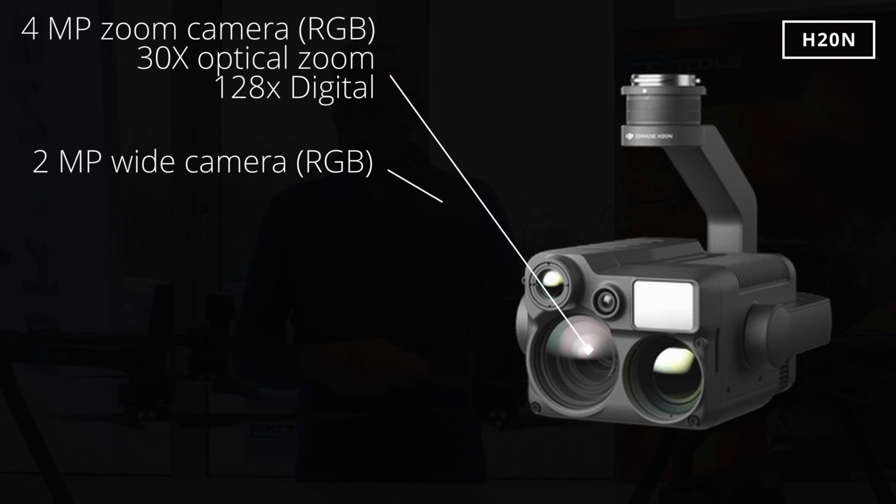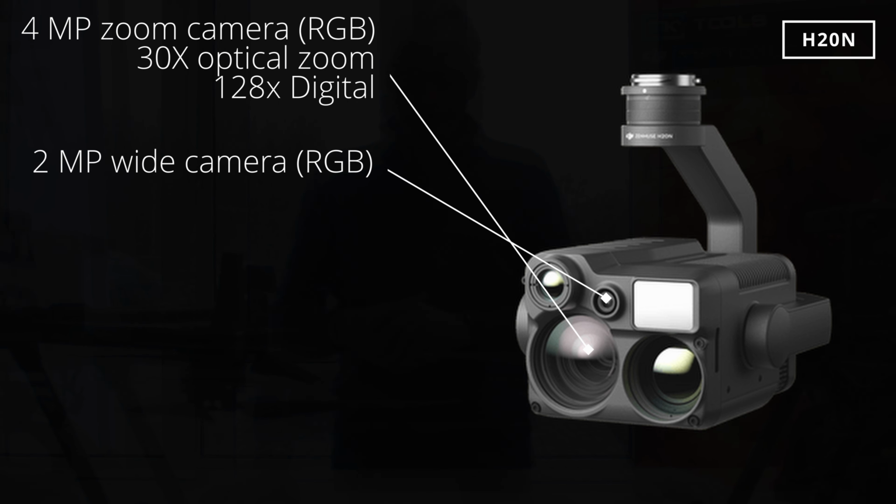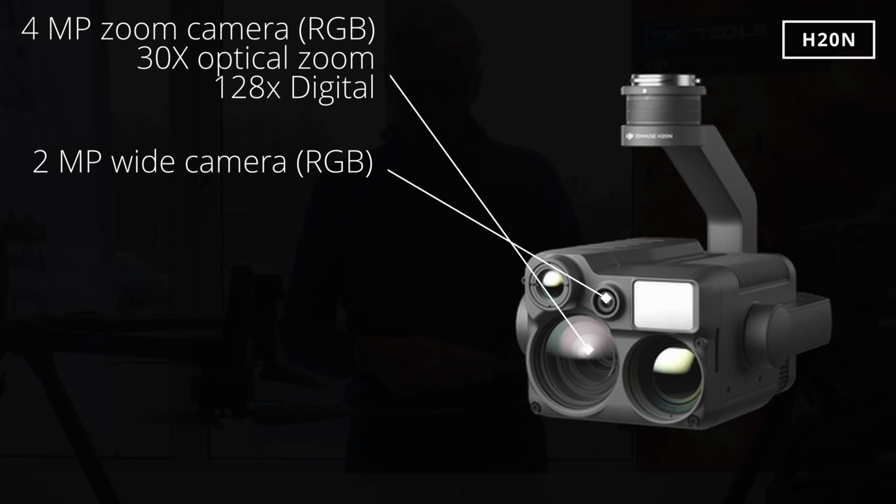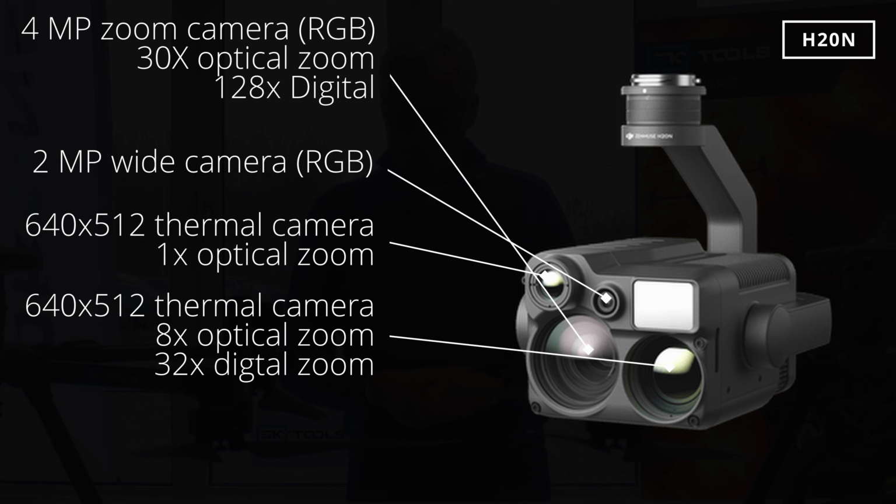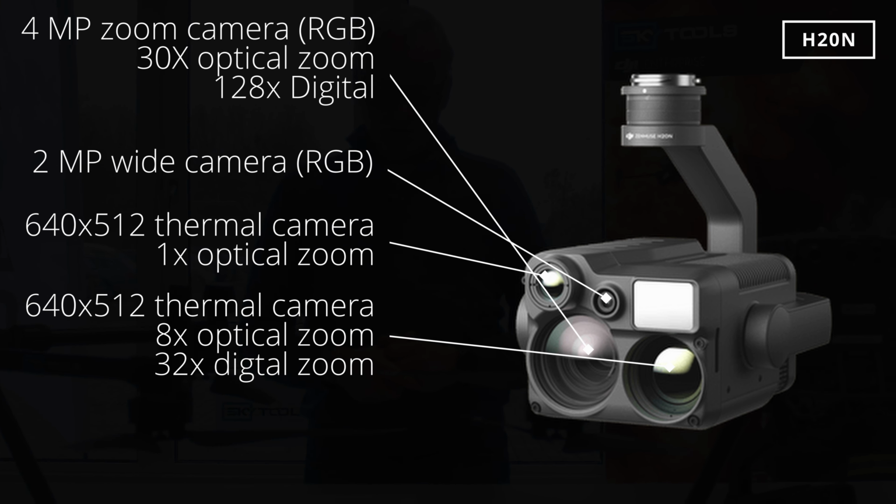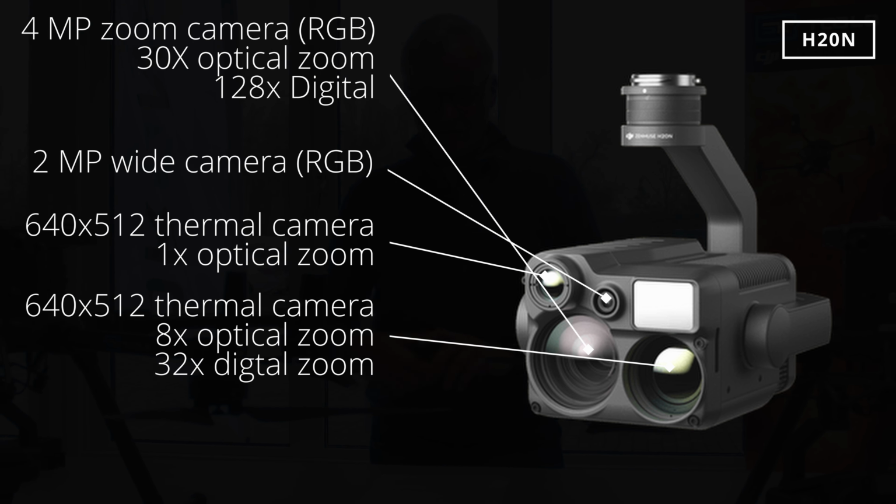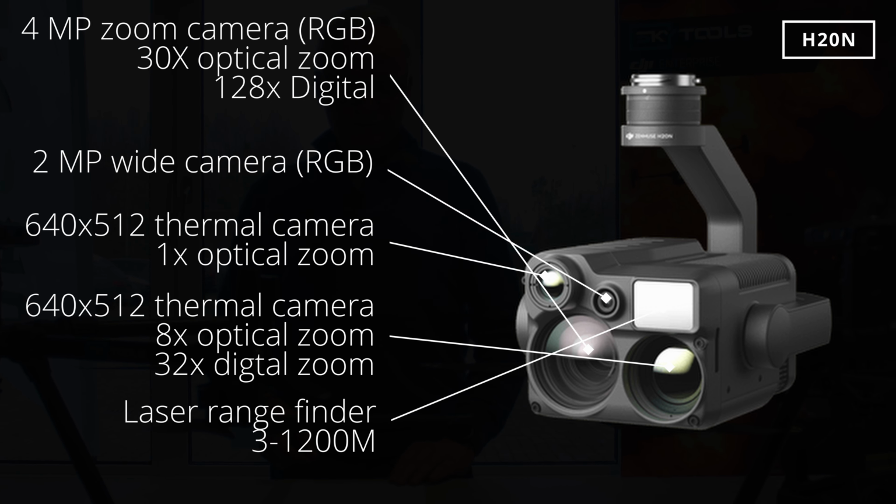Besides the RGB zoom camera, the H20N has a 2 megapixel wide camera, and this is also fewer pixels than the H20T. Here DJI did the same trick as with the zoom camera. It reduced the pixels for more light. The biggest difference is the two thermal cameras the H20N has. This makes it possible to zoom into a max of 32 times digitally and 8 times optically. Both cameras are 640 by 512 pixels. The rangefinder of the H20N is exactly the same as the H20T, so there will be no difference.